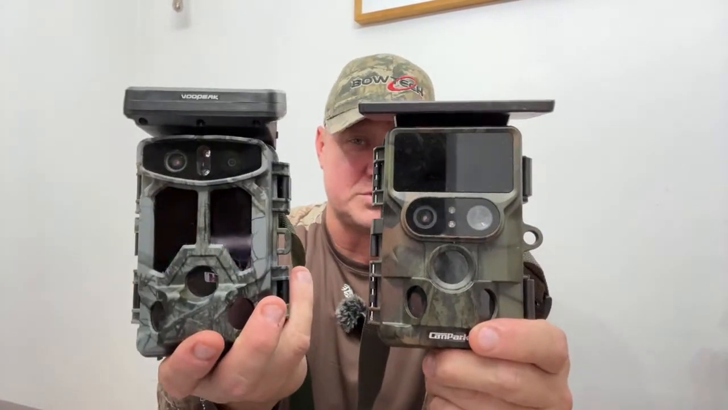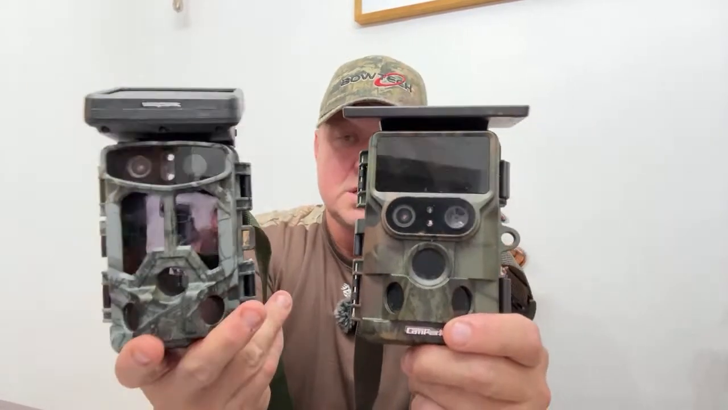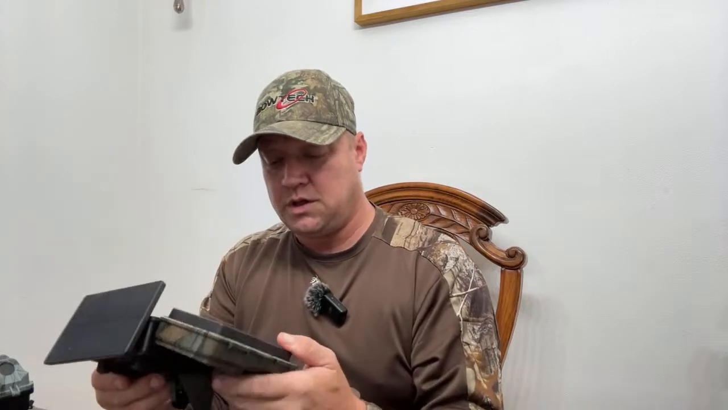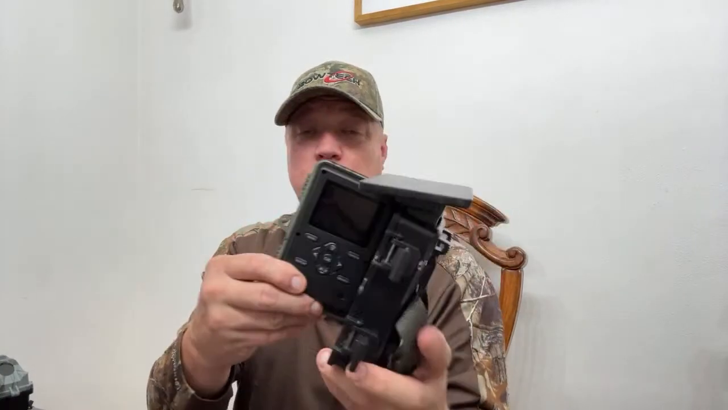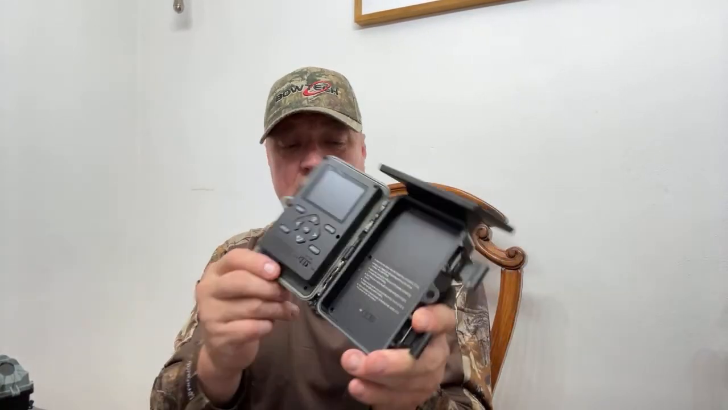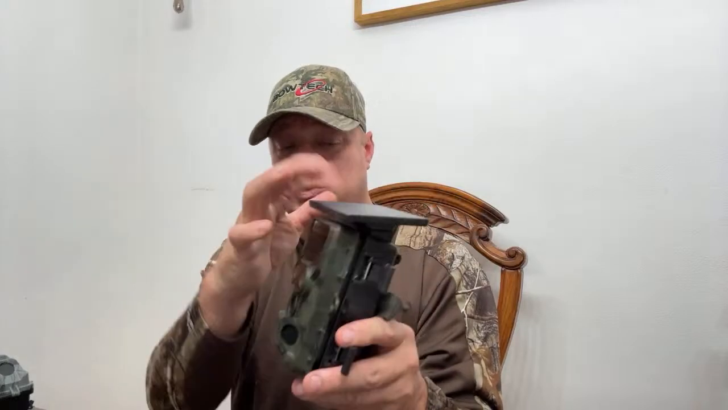But so there are the two cameras right there, and I'm getting a third one that looks more like this. So these solar panels on top are a game changer. They definitely earn their weight in gold with this. And this doesn't have any. This camera from Camp Park doesn't have any, I don't have to put any batteries in it at all. This comes with a lithium battery already in it. So you just charge it with this. So this is kind of like a real cost-effective camera because you don't even have to buy batteries to put in here.